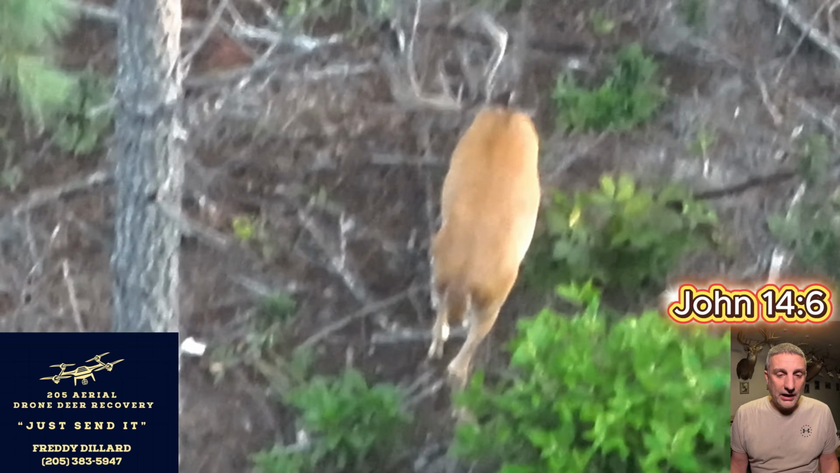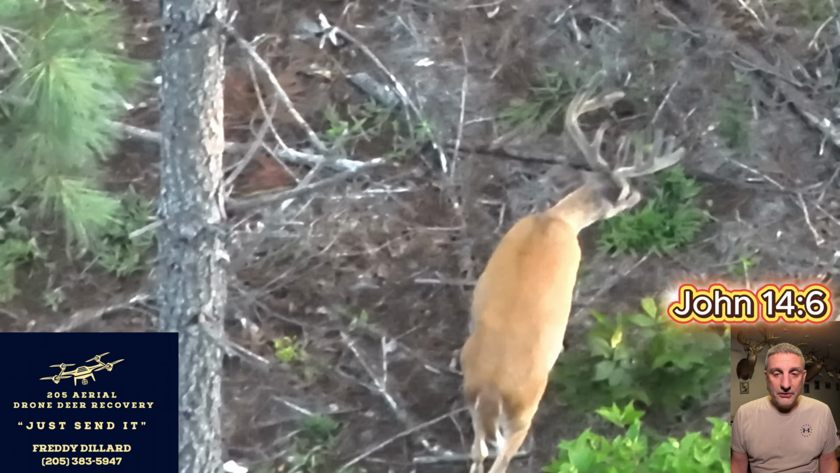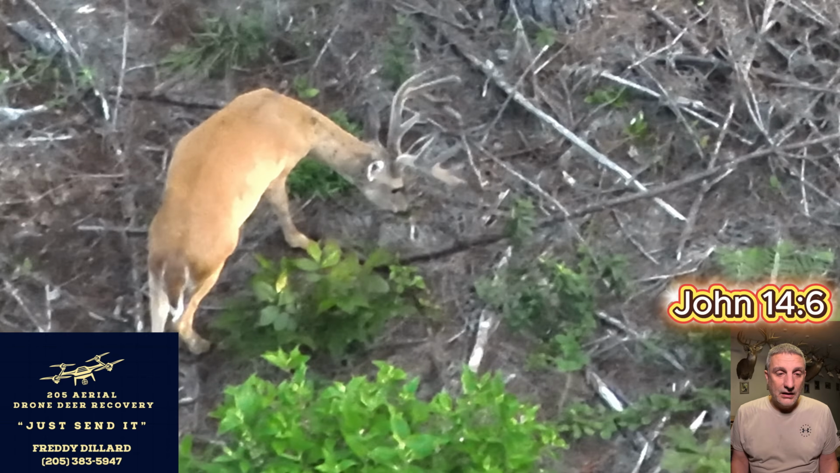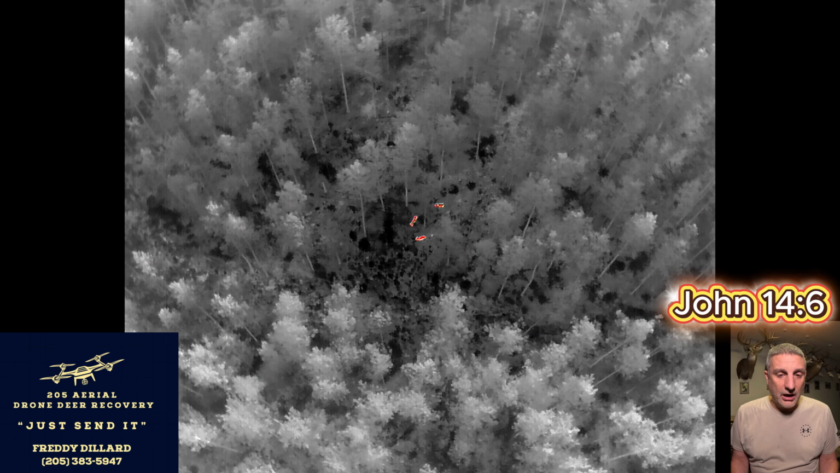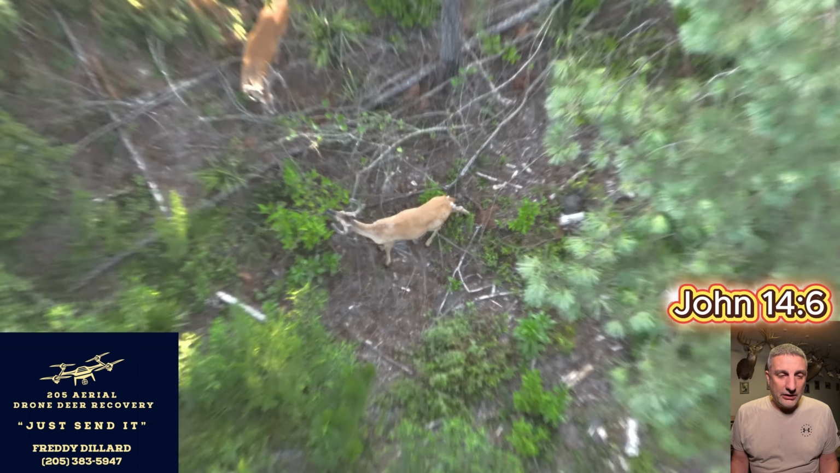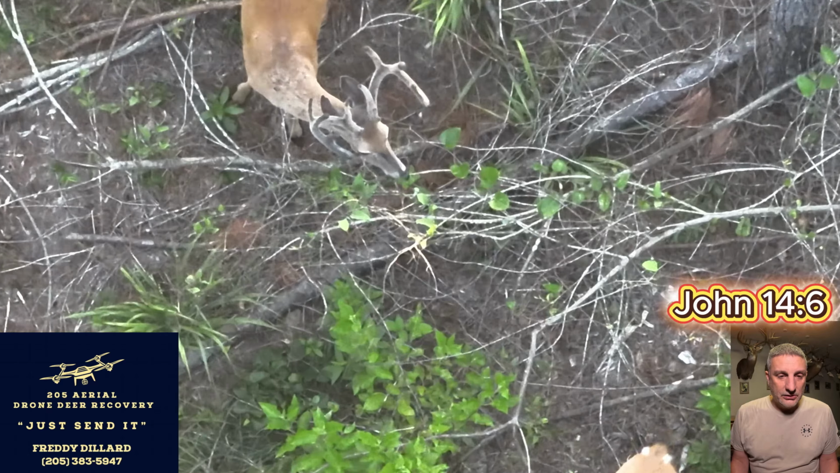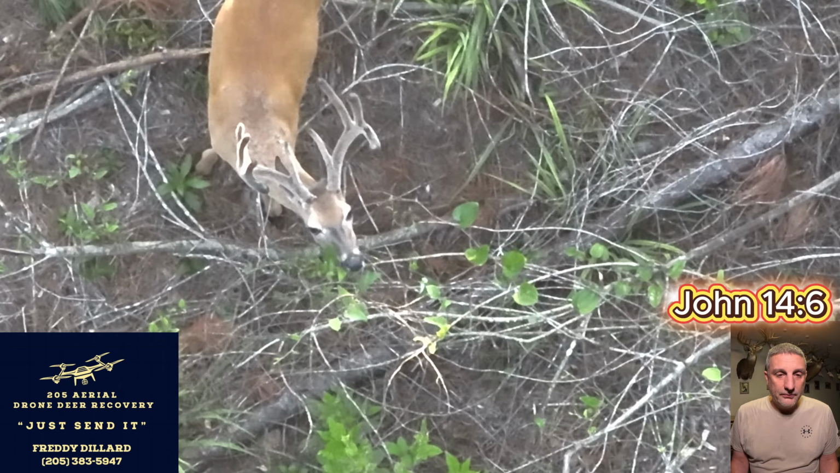For our property, I get it, if you live in Illinois, this may not be a giant for you guys, but for our property, it's a pretty nice buck. I think for most of Alabama, this is going to be a really nice buck. And I'm guessing he's 5.5. We don't see him on trail camera a whole lot. Here's one of his buddies that was with him, and I just took kind of a zoomed out view of that. Just looking at these two kind of gives you a comparison. But he's going to be a nice one.